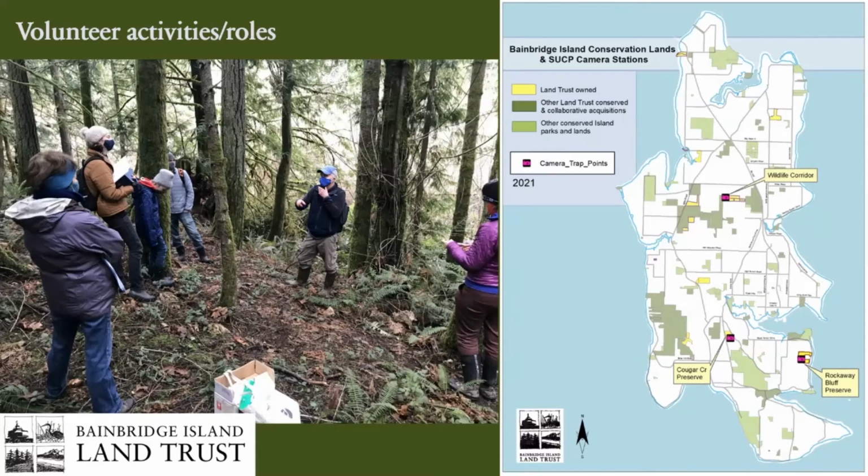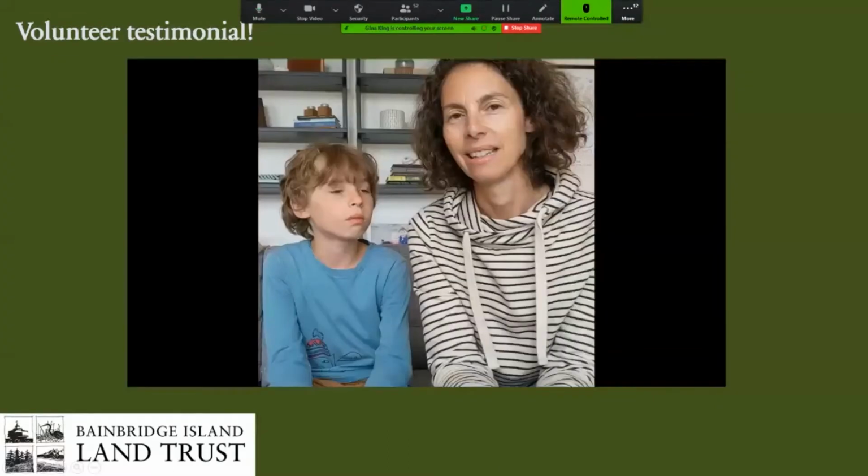It's been incredibly engaging and interactive to work with our volunteers and community members through this project. We've even been fortunate enough to have a family, an island family, lead one of our stations in conjunction with another volunteer, Christine. And the Gilbert family has been leading the Wildlife Corridor property camera. It's been a pleasure to work with them. And we'd like to provide the Gilbert family with an opportunity to speak about the project in some of their own words.